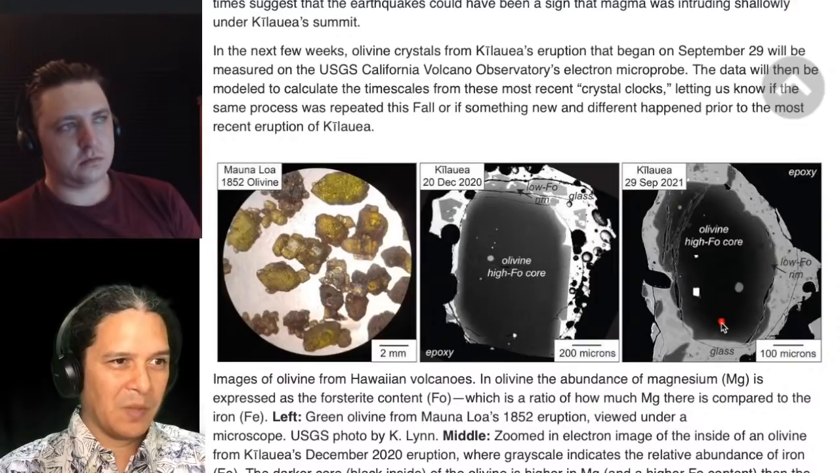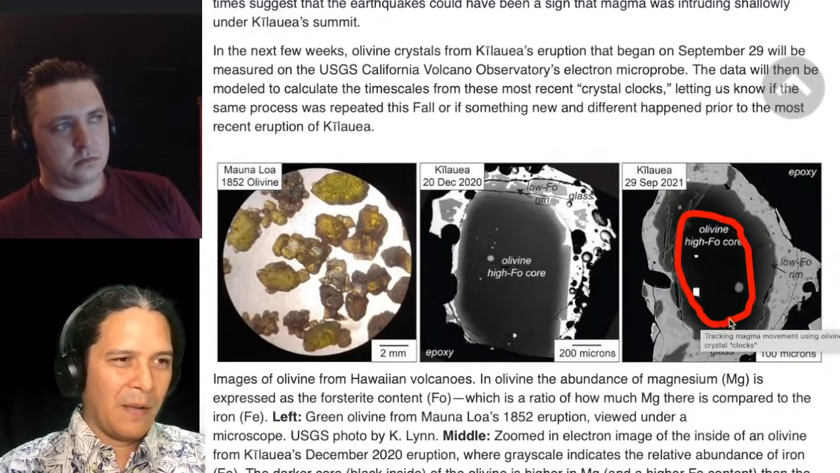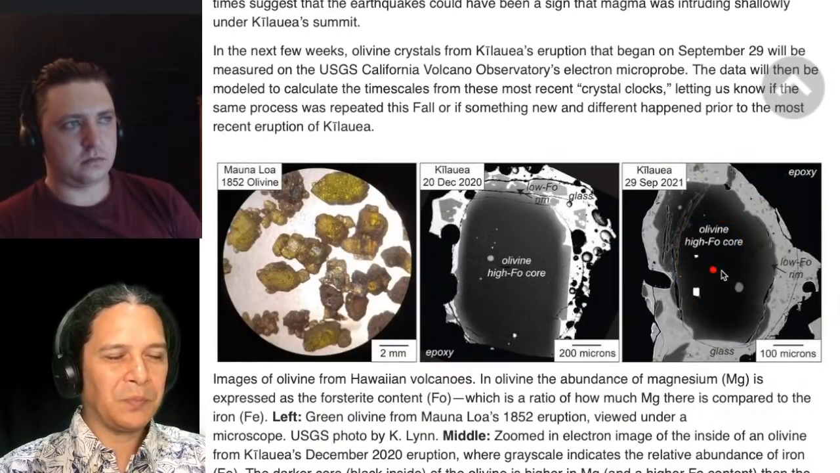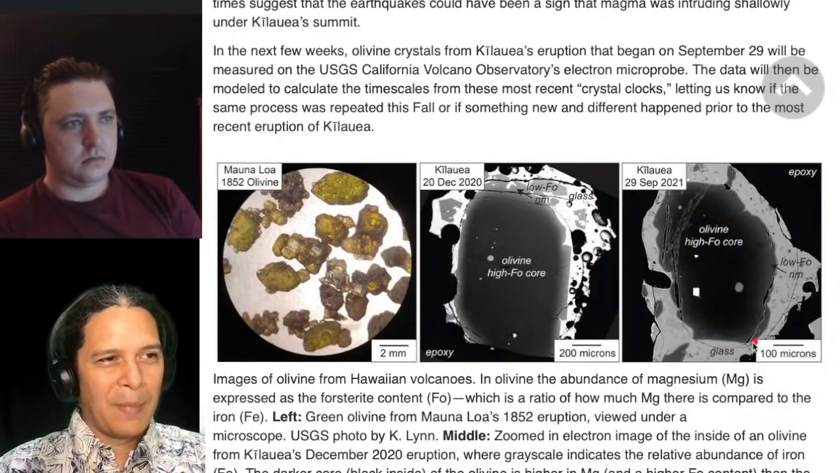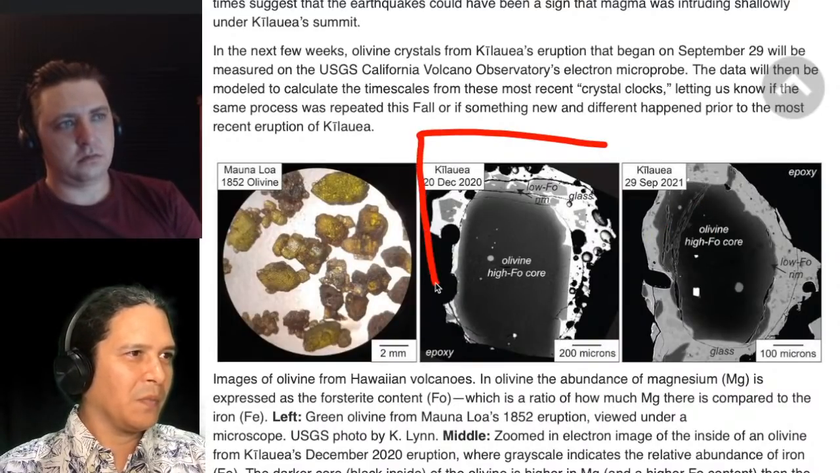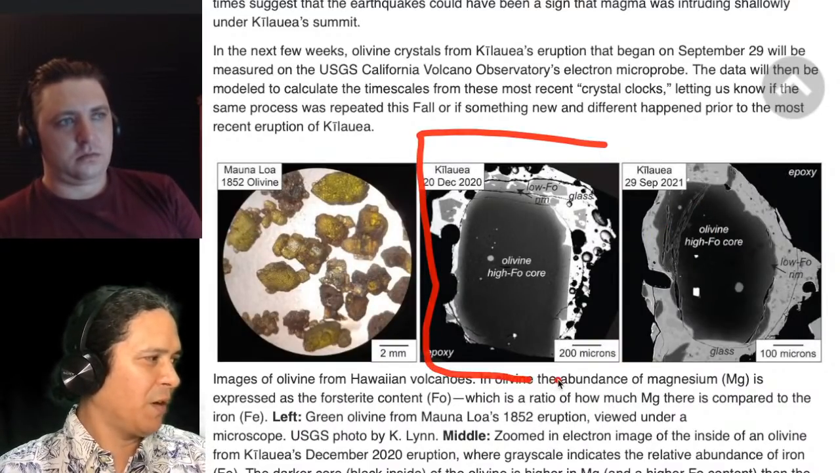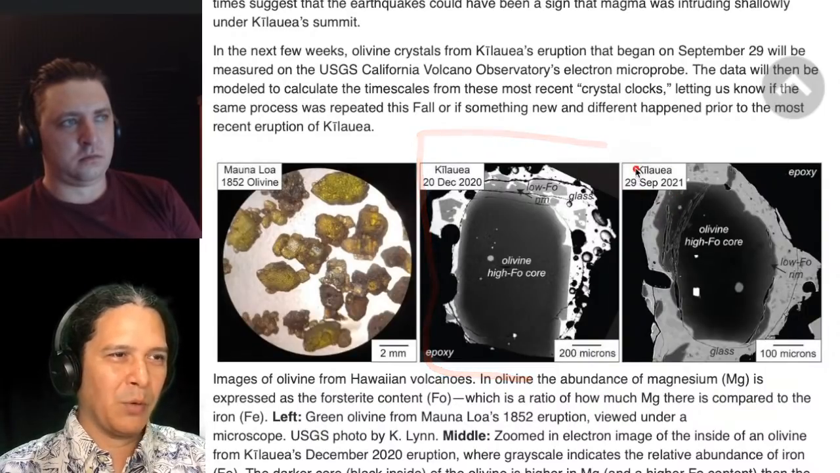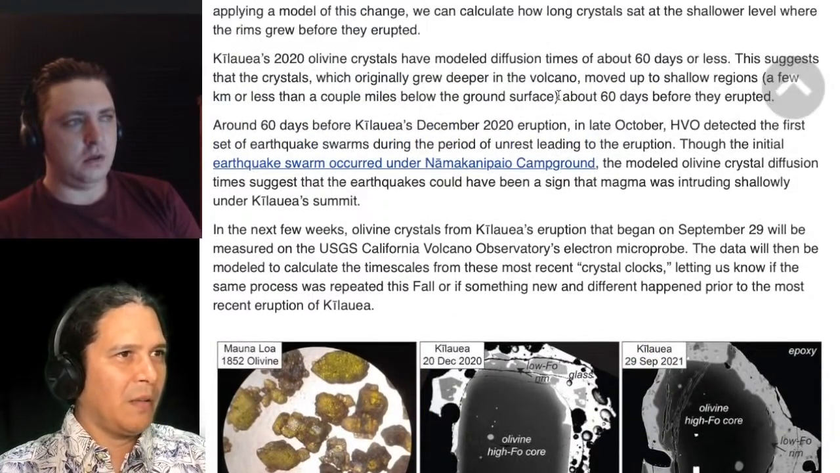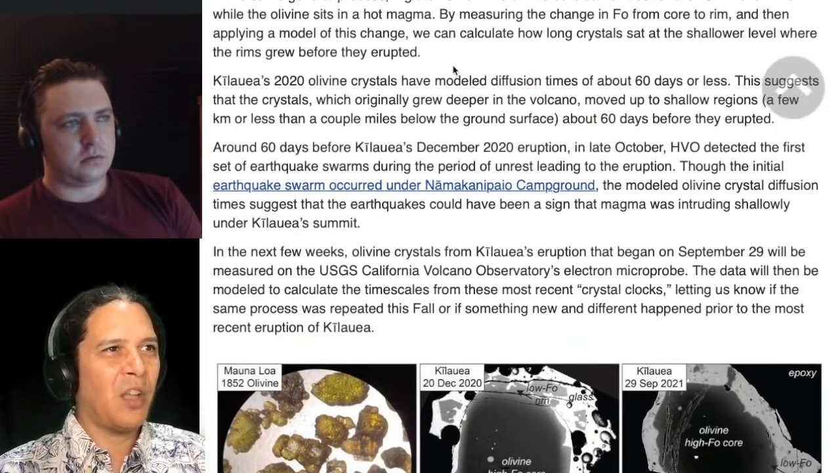You do see a similar core with a rim for our September 2021 eruption as well. So I would not be surprised to have that same pattern that was found for December 2020 to also be true here for September 2021. And so here's what it says here. 60 days before, and this is based on a couple of things, right?